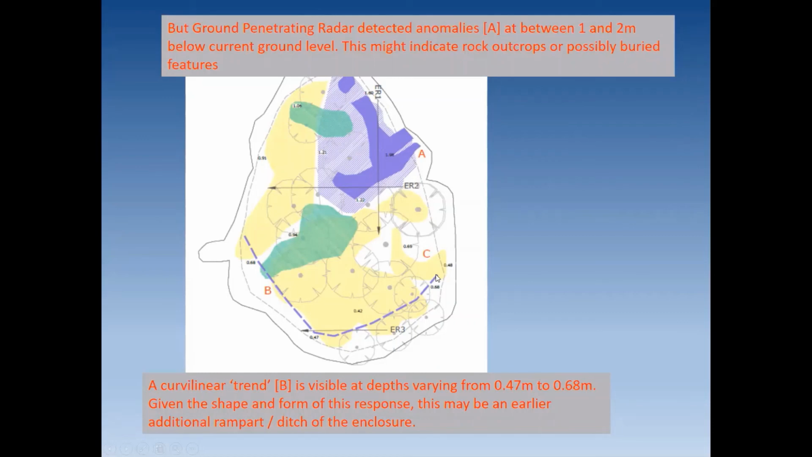We don't know the date of this little enclosure. It could be Iron Age, but it could be medieval. It could be early post-medieval. And I think until something more is done to it, and perhaps some intrusive fieldwork is done, we aren't going to know.